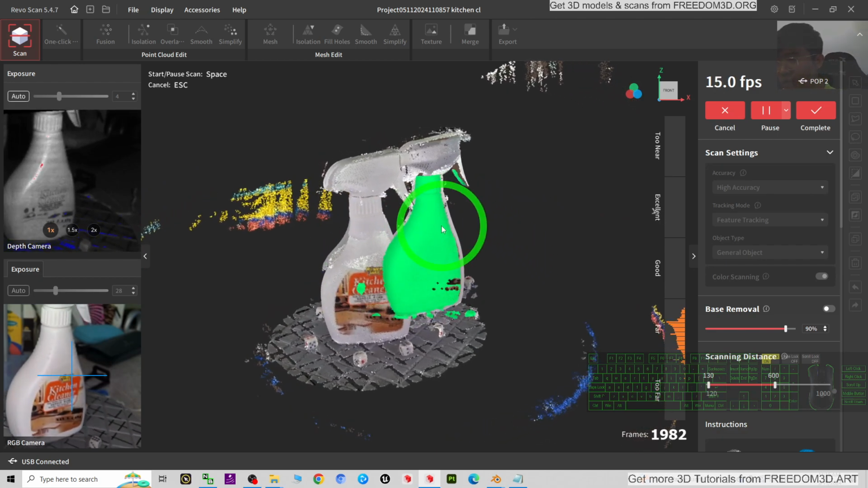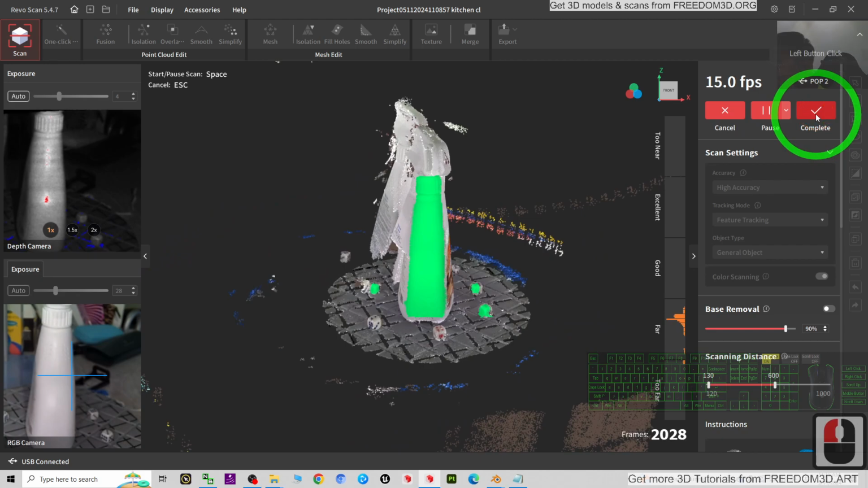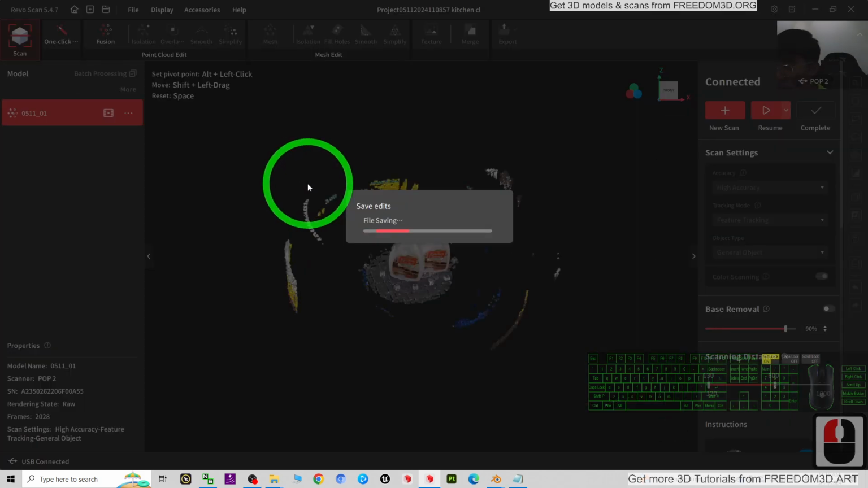Right, if it appeared two times, then I should just make it complete first and try to perform the fusion.